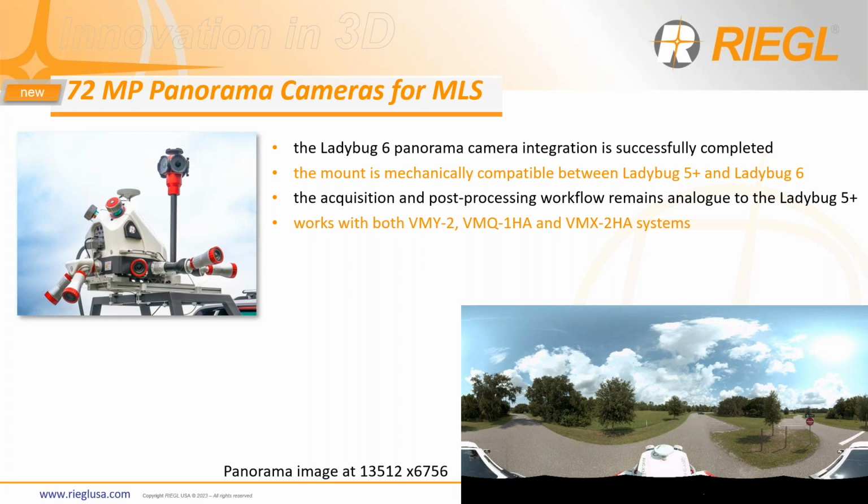The mechanical mount is similar across the board. So there's just a few changes that need to be made, mainly concerning the USB 3.0 cable connection between the camera and the CU box, which has changed slightly on the Ladybug end, but otherwise it's ready to go with a few minor updates. So contact me for more information if you're ready to get a Ladybug 6. We'll make sure it works for you.